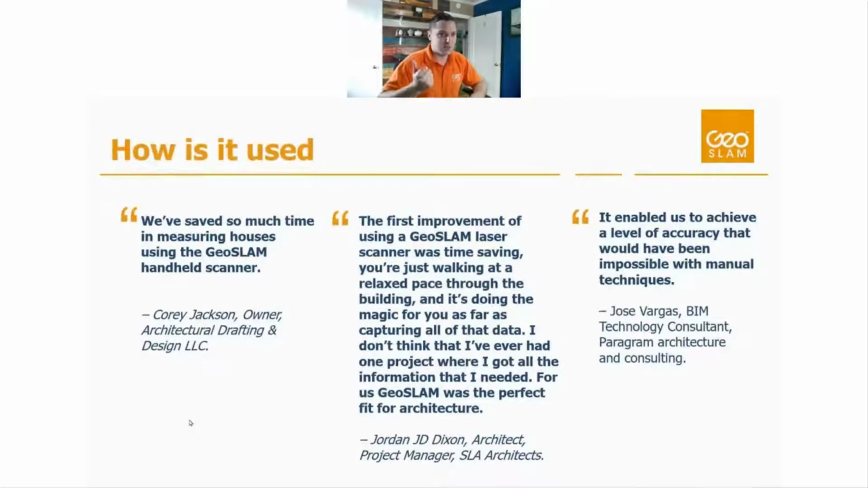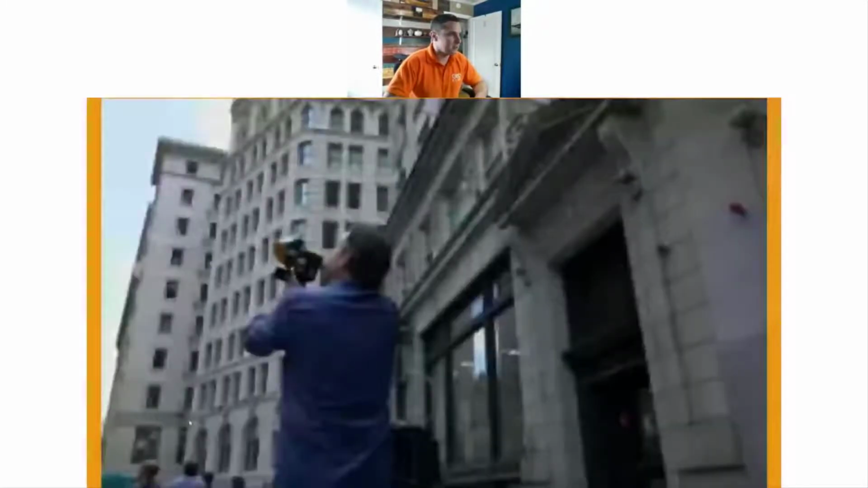Saves time, saves money, saves resources, all while maintaining a high degree of accuracy, versatility, and reliability. So if you would like reference to any of our customers that are in your industry, we'd be happy to provide those. These are just simple quotes from the architecture, engineering, construction industry.